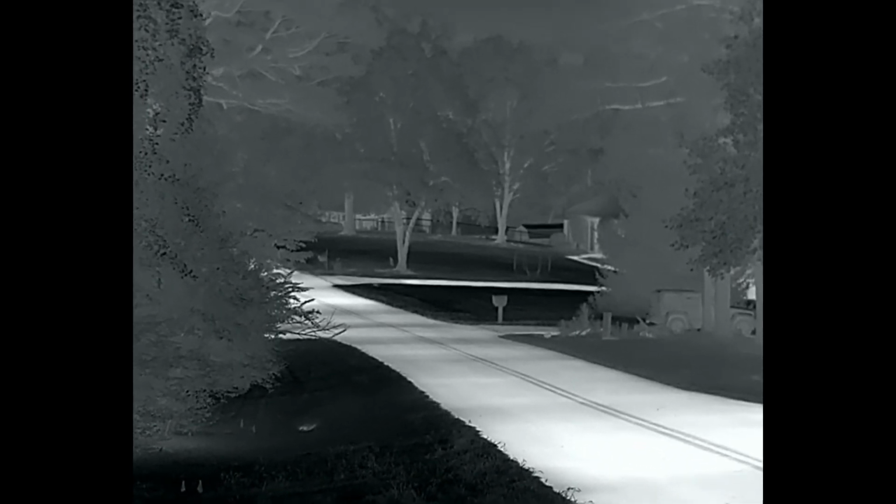But yeah, more passive information here. Obviously, we can see that the asphalt is retaining heat. Cars are driving on it, transferring heat. It's probably still got some heat from the sun from earlier in the day. That kind of thing. Those are some rocks at the base of the tree retaining heat.